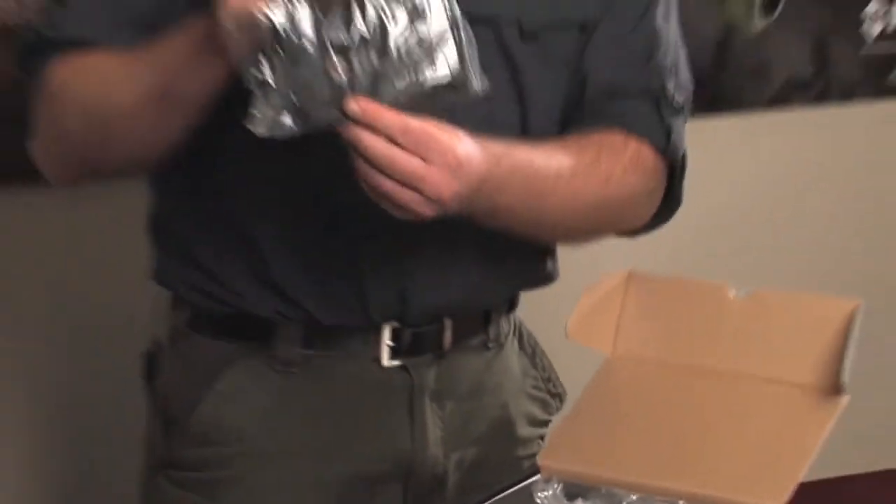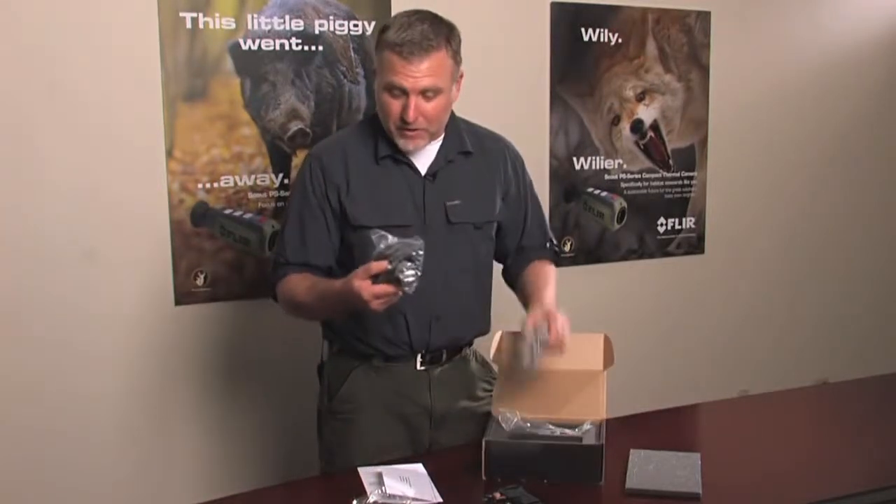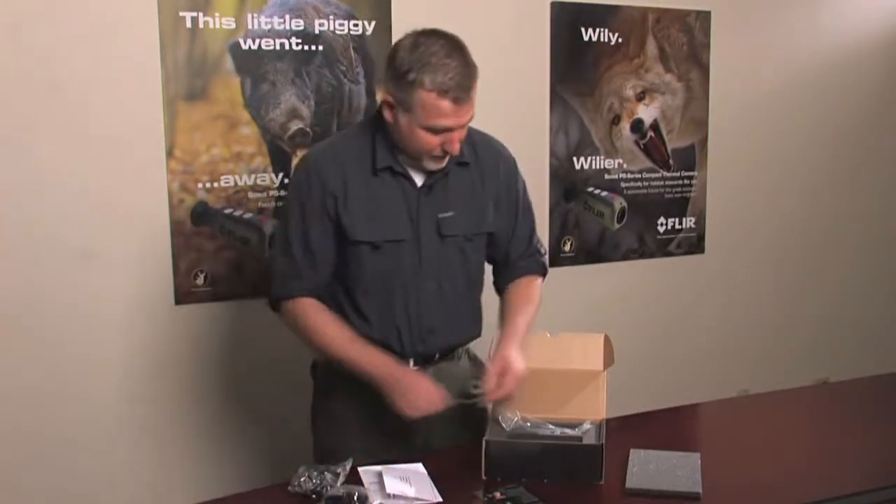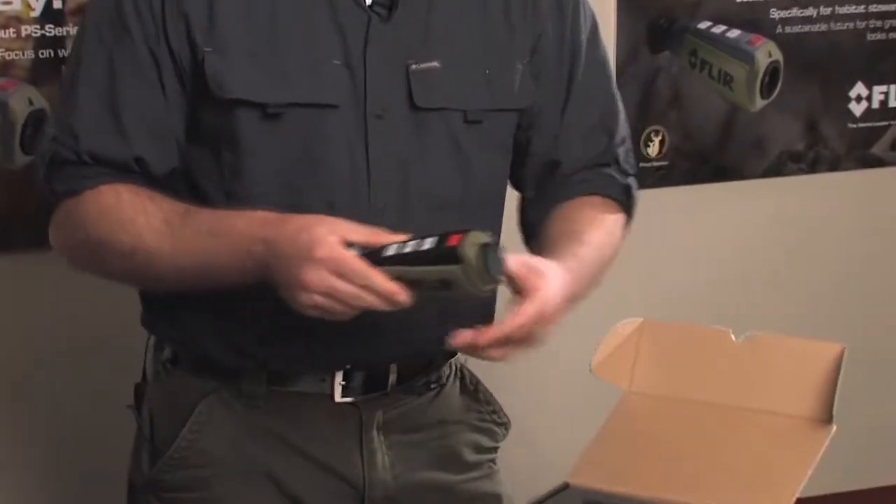Inside you have a pouch in which you can keep the unit, various cables and accessories, which I'll get into in a minute, and of course the camera itself.